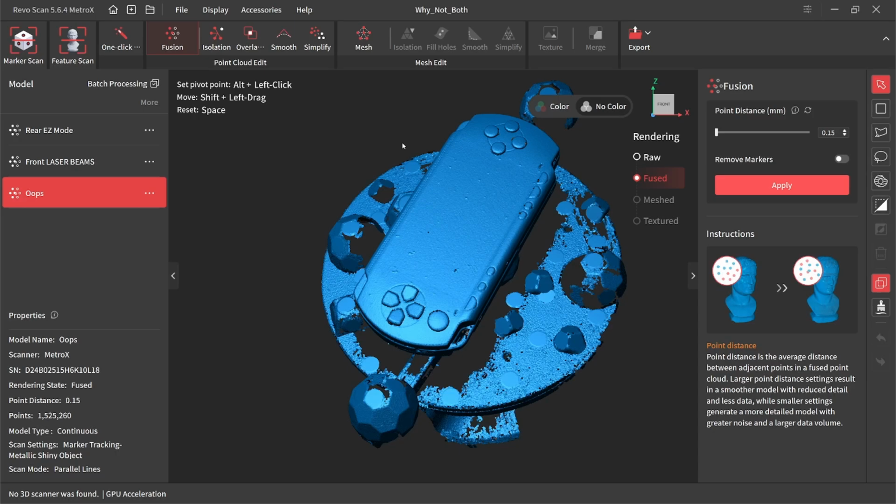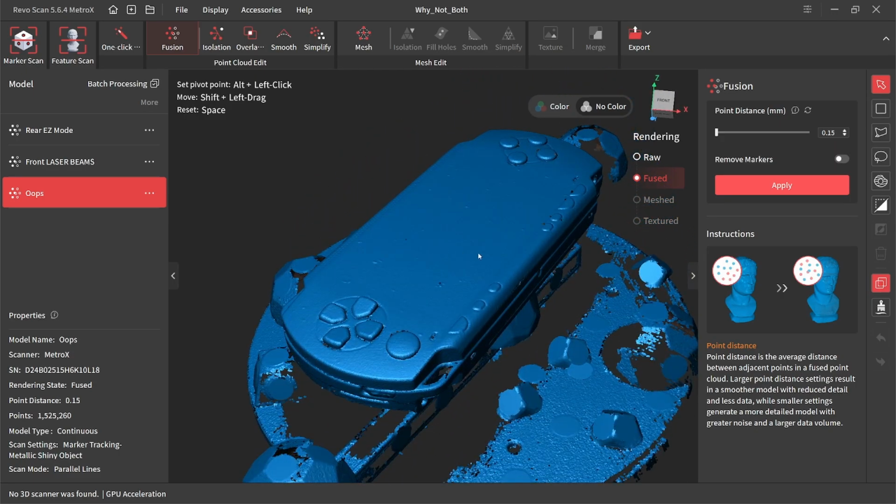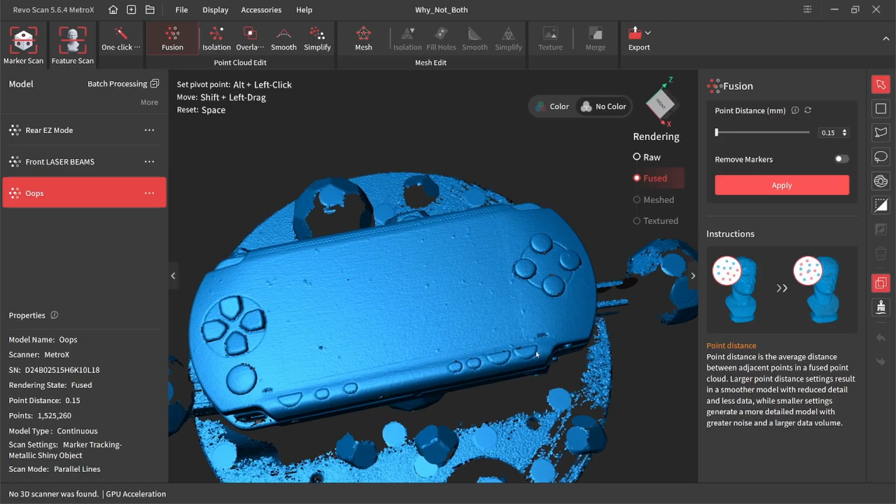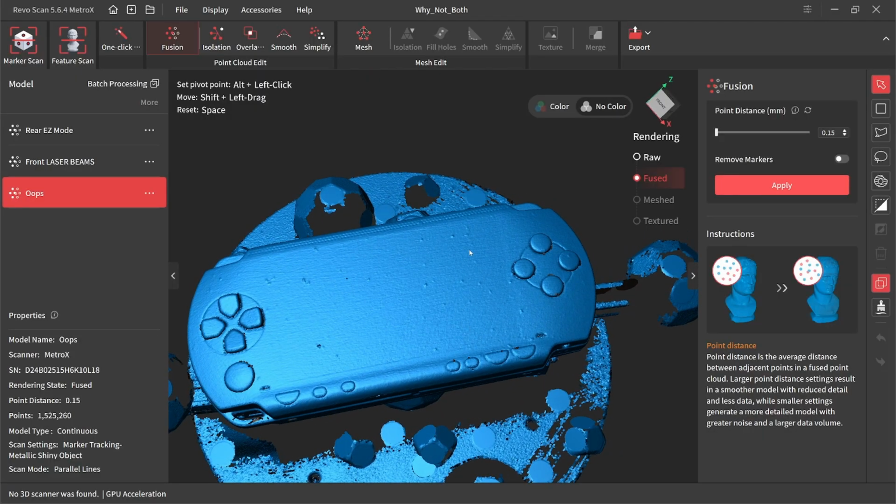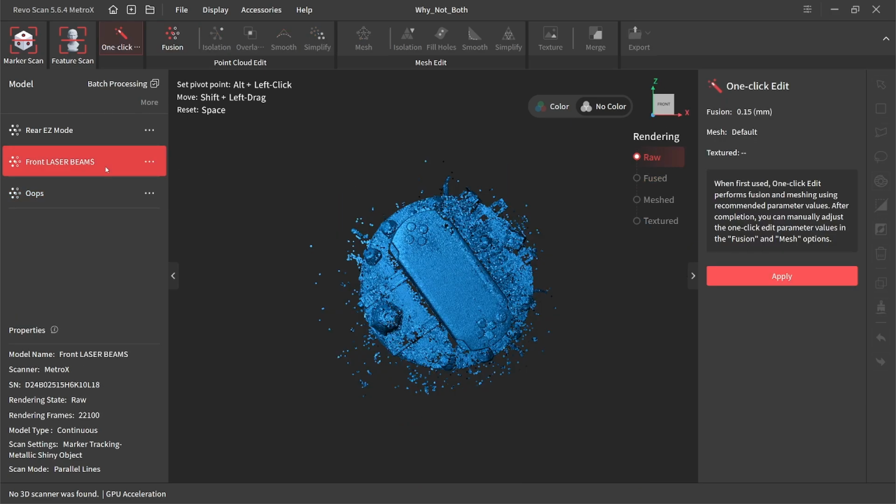Alright, so I've already got my scans completed. You'll see I've got one labeled oops here. I did not clean the PlayStation before I scanned it. So I managed to capture all the dust and dirt on top of it. So pro tip, clean your scan subject, at least if you don't want it to look like this. Anyways, that one's fused, the other ones aren't yet. These are still very raw.